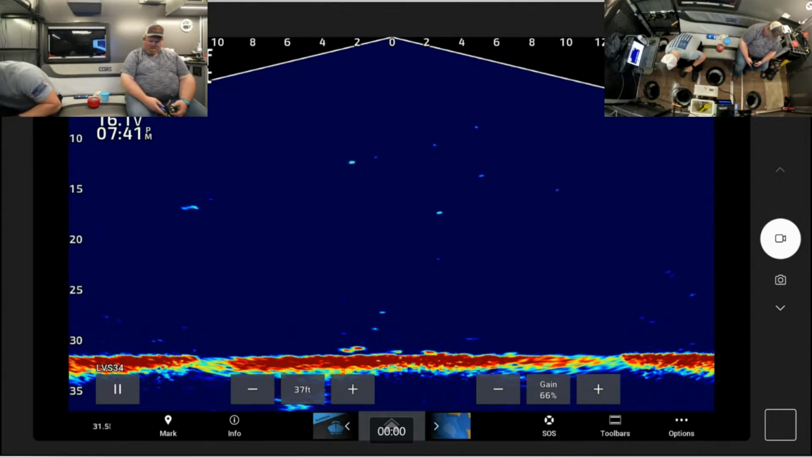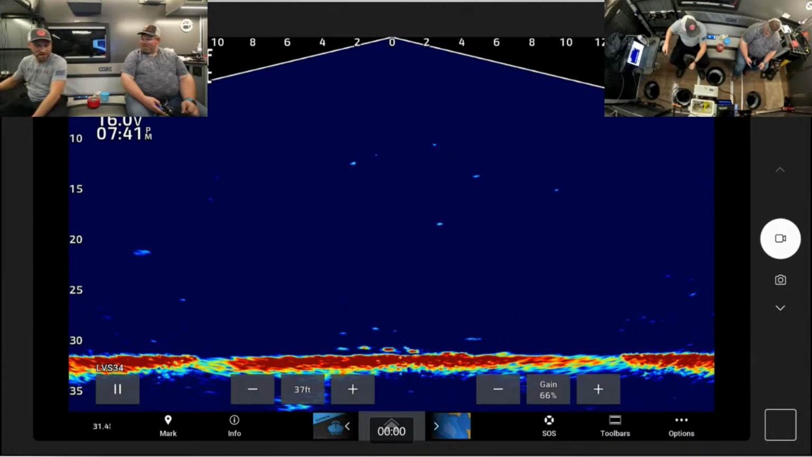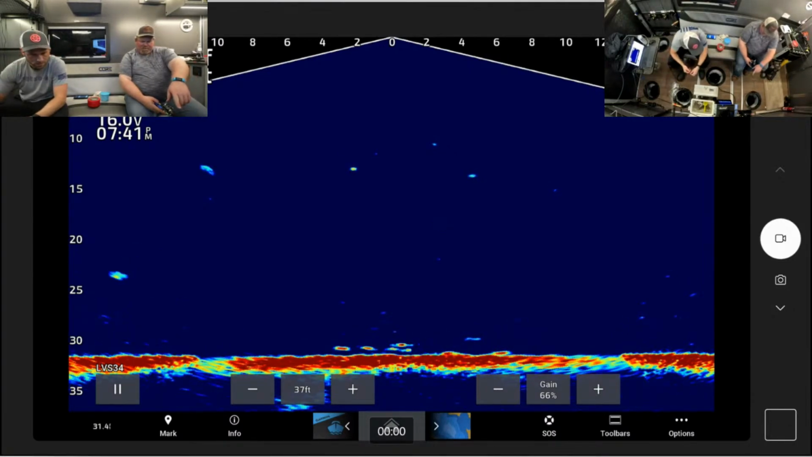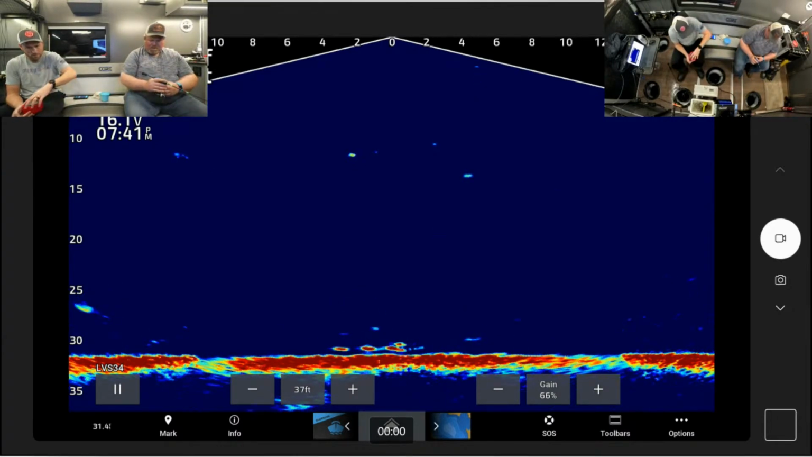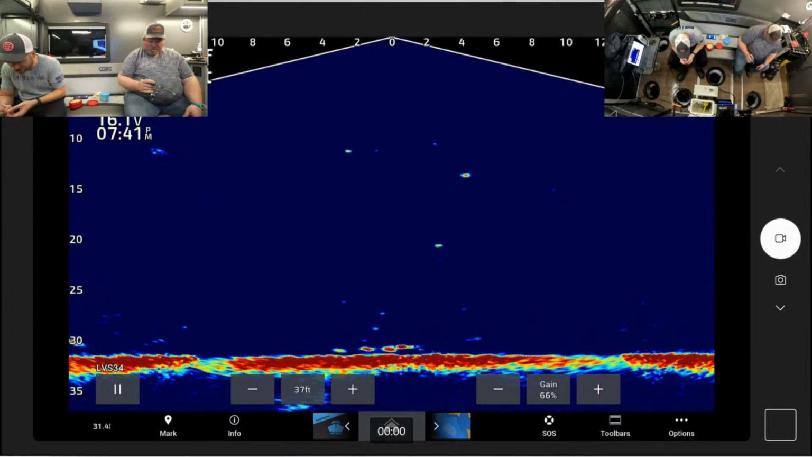Oh. All right. So that's the trick. I think we just need to stay higher up. Yep. Maybe. Yep, there's another mark off to the left. Because there's your fish. So that's a different fish. Oh, yeah. We're getting fishy in here.